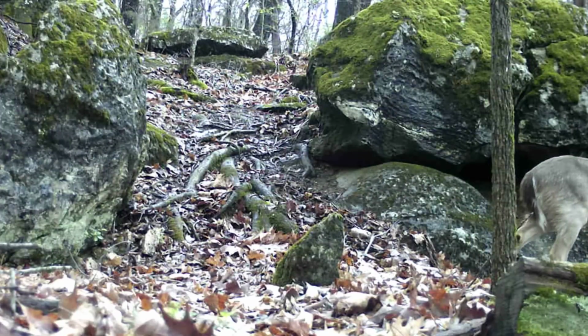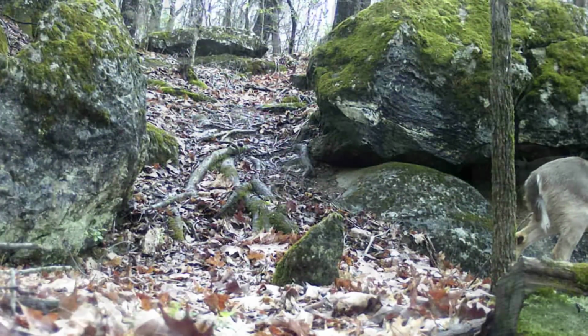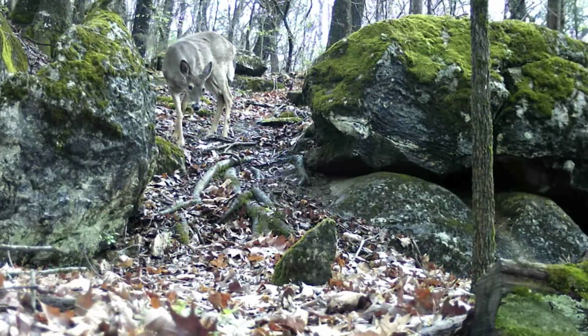Here on a wet day. Just follow the leader.